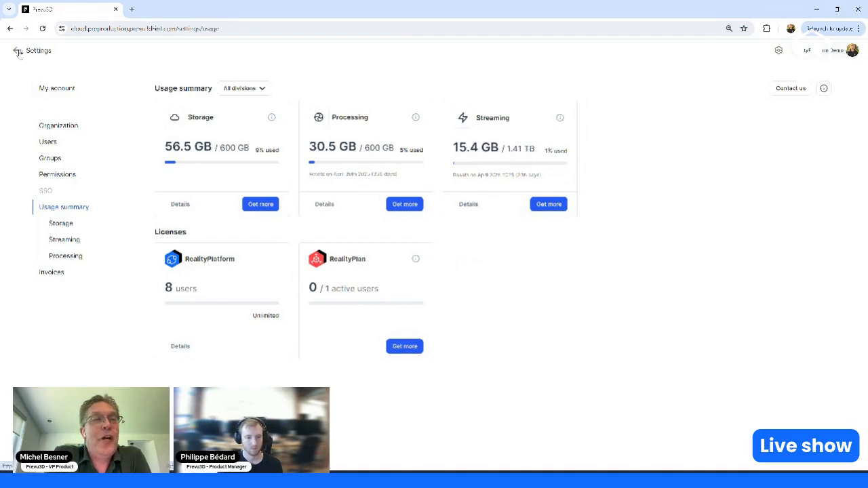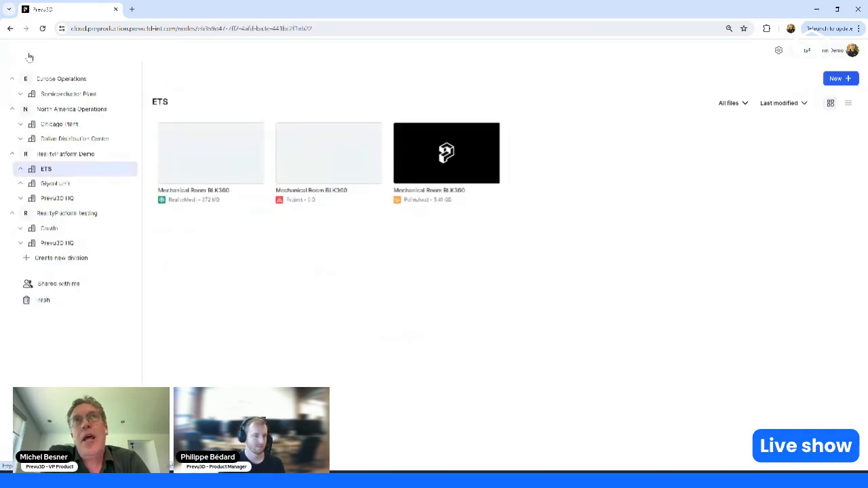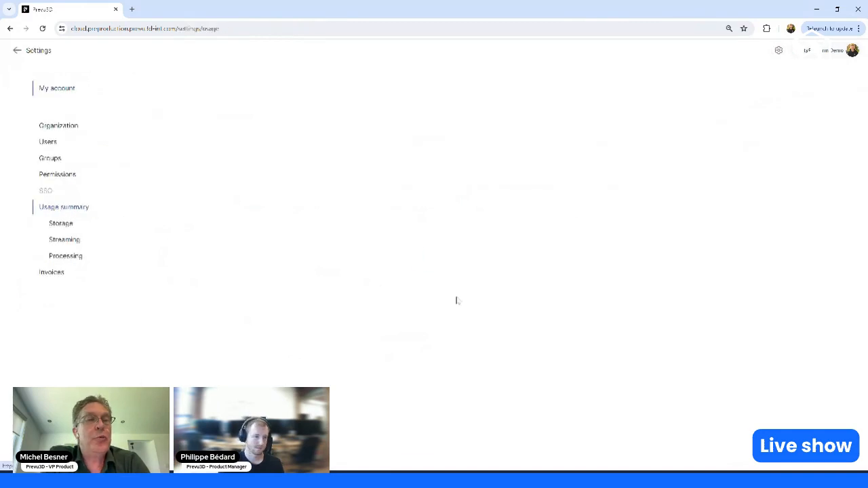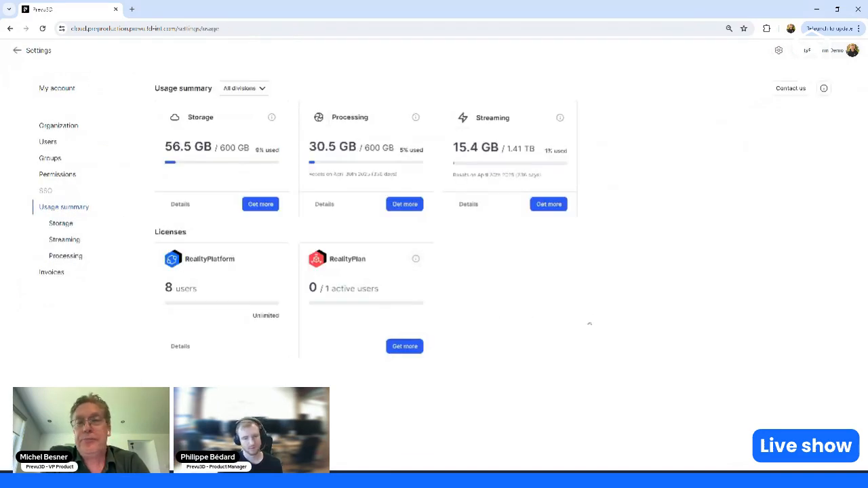As you were moving the cursor around the Reality Platform and Reality Plan, there are two other changes we're making. For Reality Platform, there's actually no cost on a per user basis. You basically pay your hosting subscription that includes streaming capacity, and you can have as many users on Reality Platform. There's no limit on the number of users you want to have. So that's really one key part.